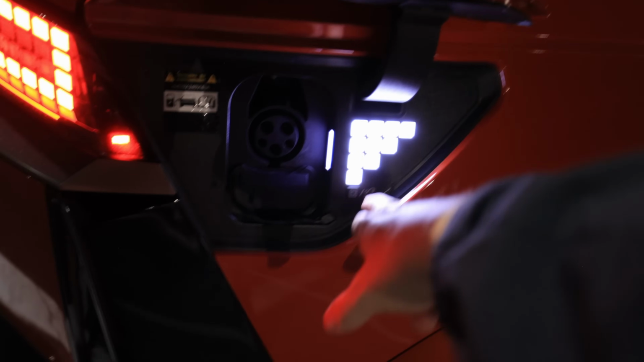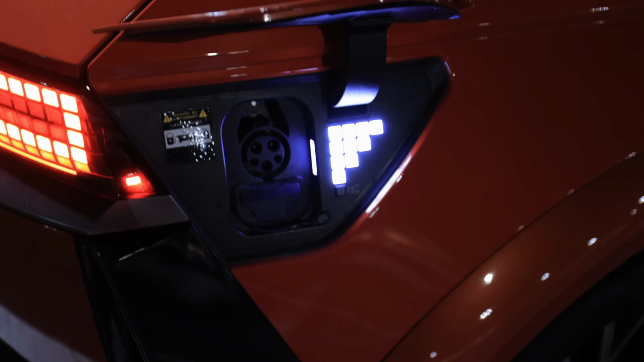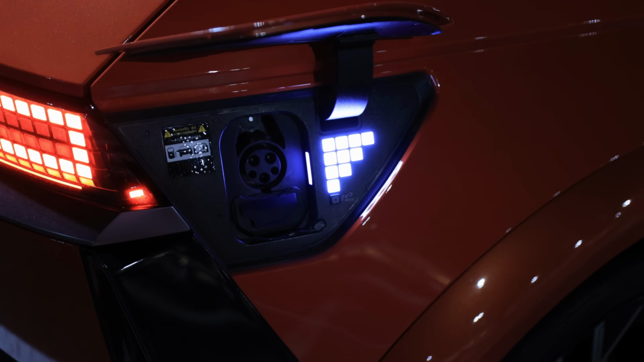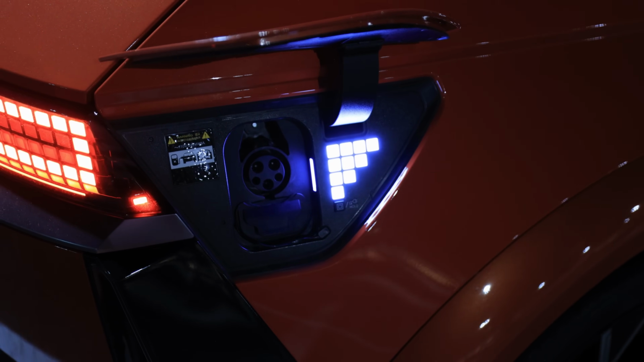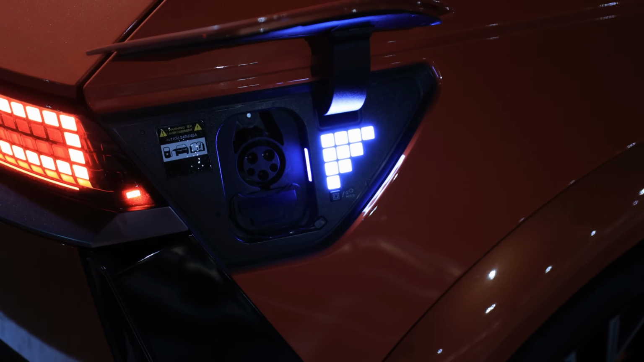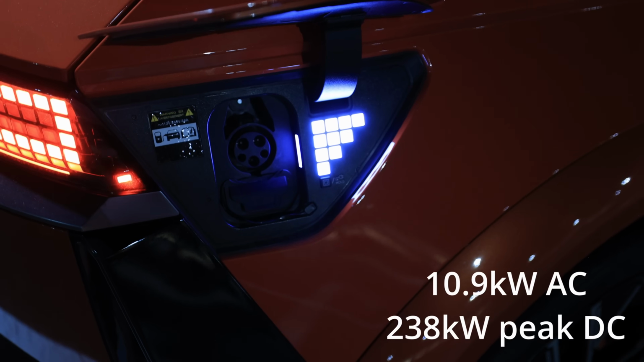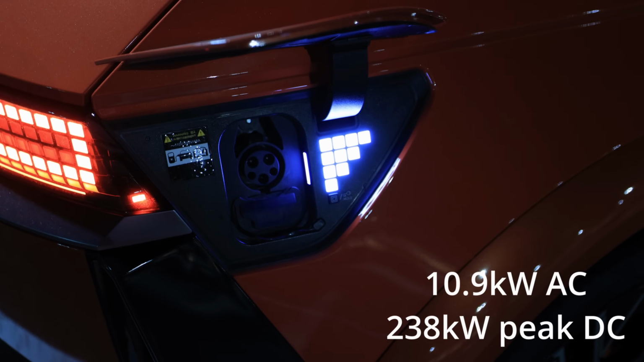This tells me it's fully charged, and these lights will blink really brightly while you're charging it. It'll shine through your windows like a strobe light. This doesn't have NACS yet. NACS will be on the normal Ioniq 5 for 2025 model year refresh. This still has a CCS level 1, and it can charge at 240 volts, 48 amps AC charging, so I'll put what that is. That's a lot. And then DC fast charging, 230 kilowatts, something like that.